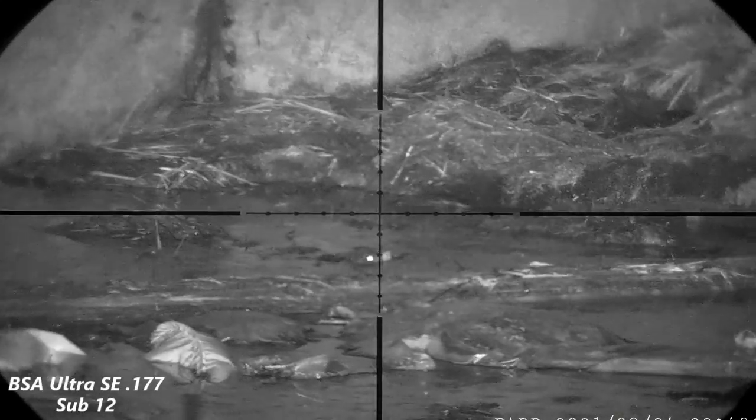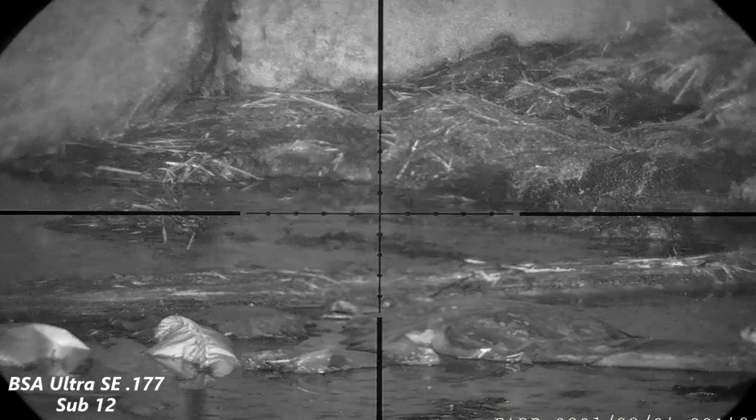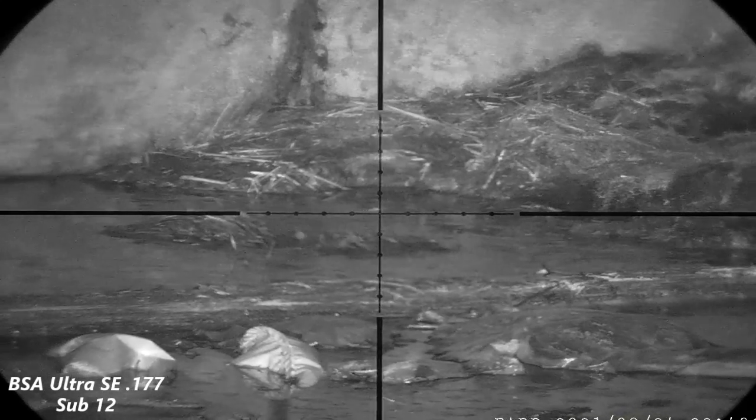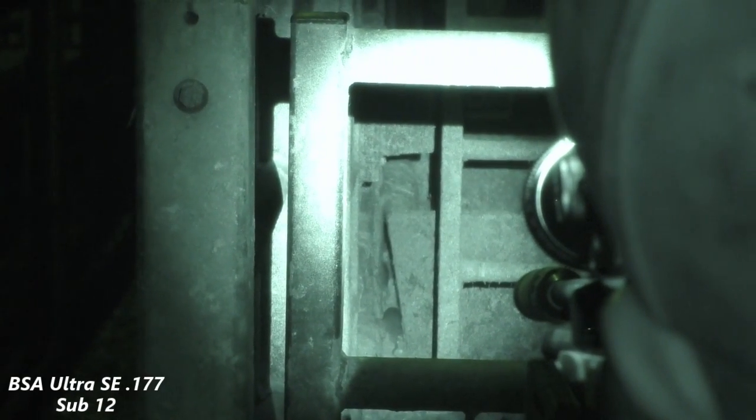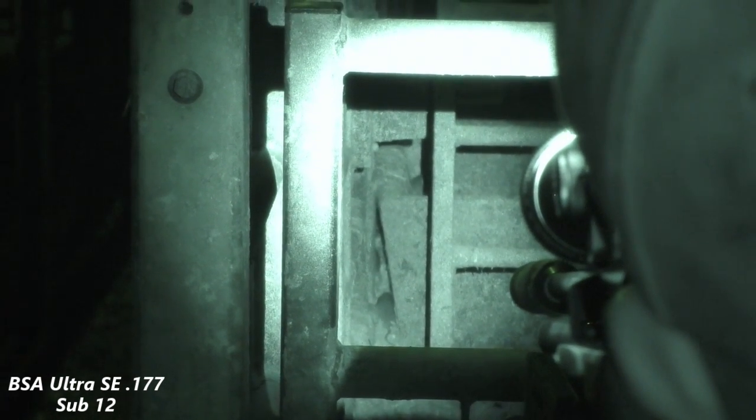Nice quick follow-up shot there, just to quickly put that one down. Now it's just gone for a swim. If you listen here, you'll hear Lofty's calling this rat, and you'll see it turn its head, and then he takes his shot.